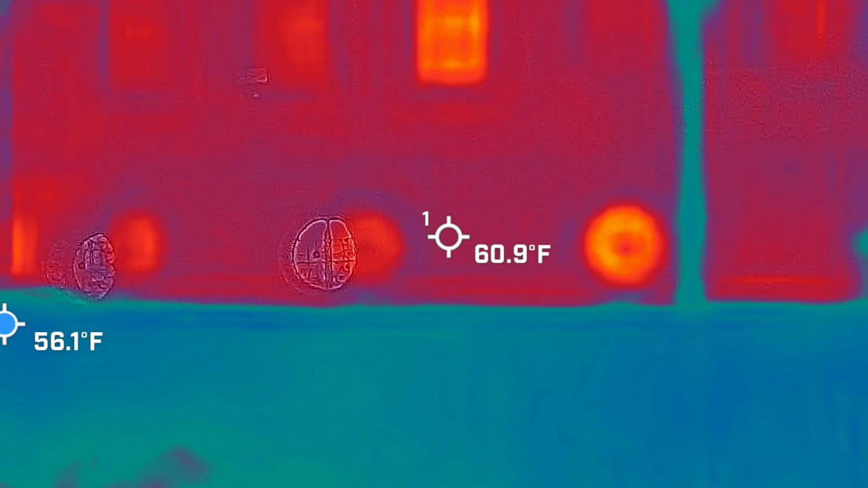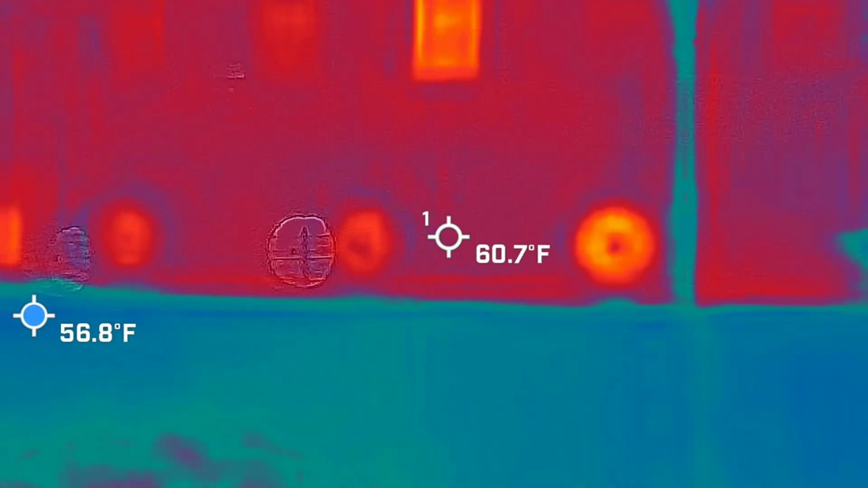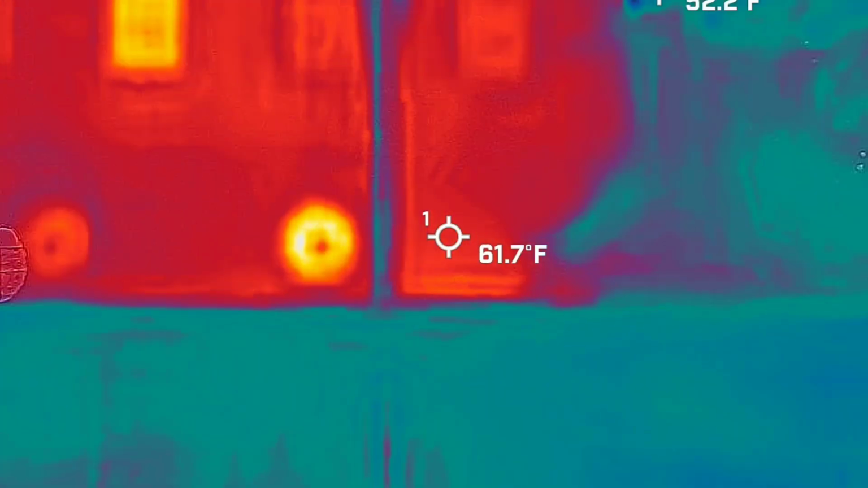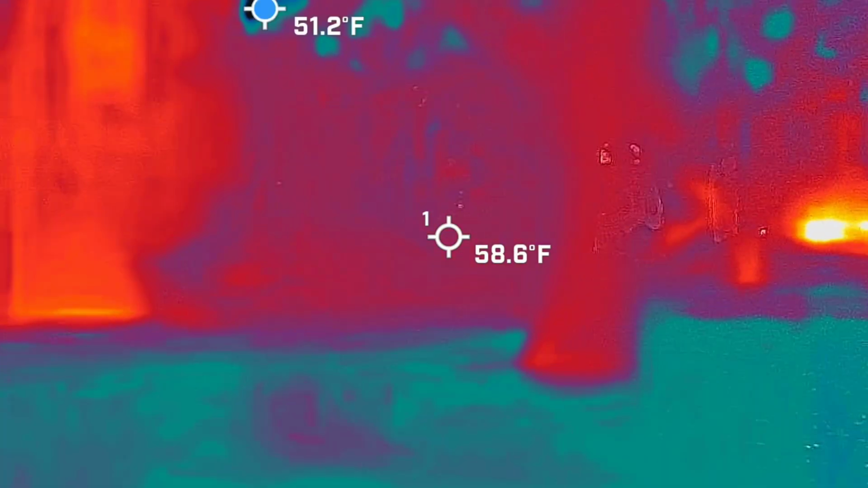I'll tell you, with that SLS camera, we got a figure by that tree a couple weeks ago. It was weird because it looked like they were leaned up against the tree reading a book, and their leg was moving around. It was weird.